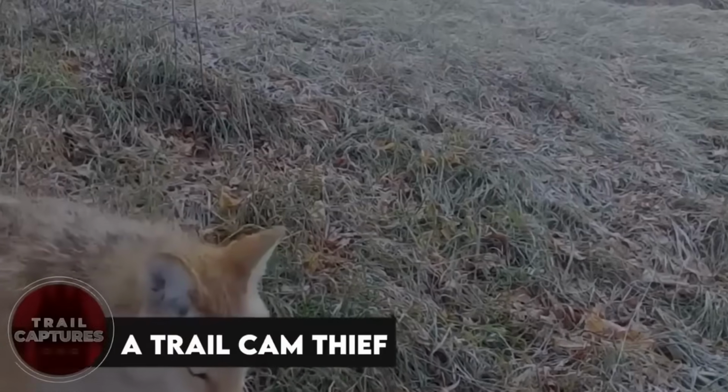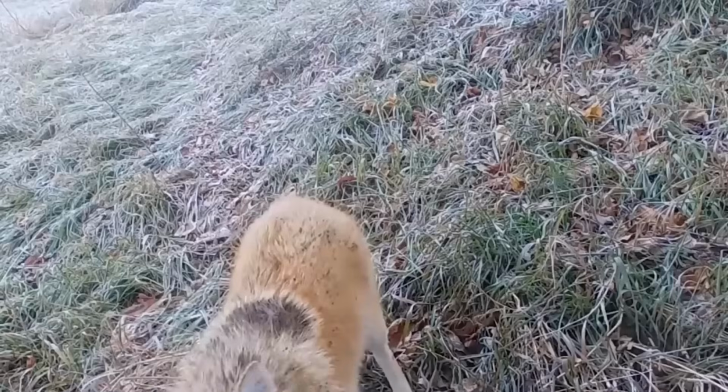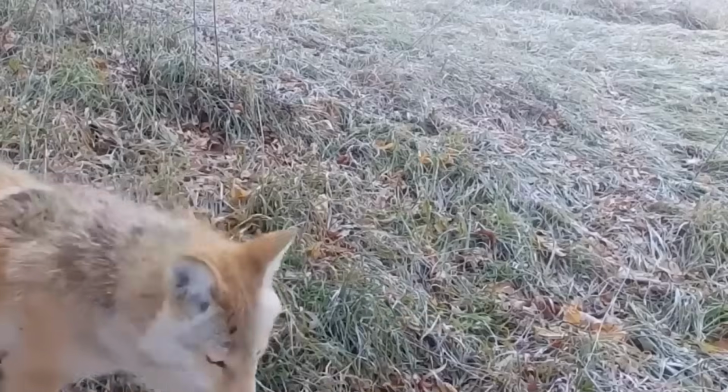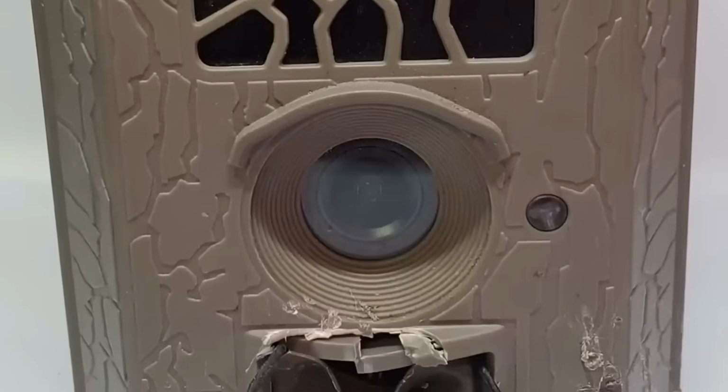A trail cam thief. So there's this coyote just strolling through the woods when it spots a trail camera nearby. Well, it seems like the camera caught its attention because it kept coming back trying to snatch it. After a few tries, it actually succeeded and bolted away with the camera as fast and as far as it could. The camera had quite an adventure with the coyote, getting all battered and scratched until its rightful owner found it.